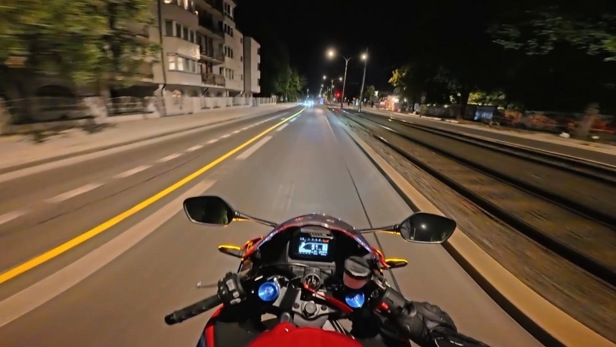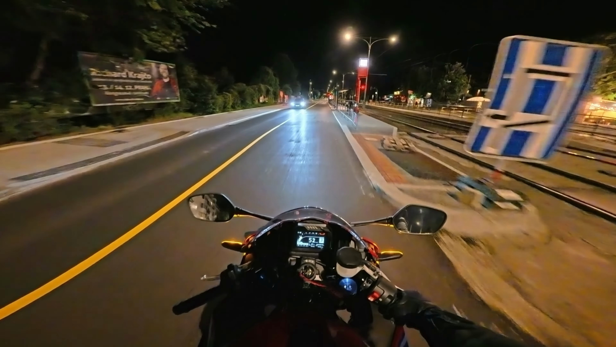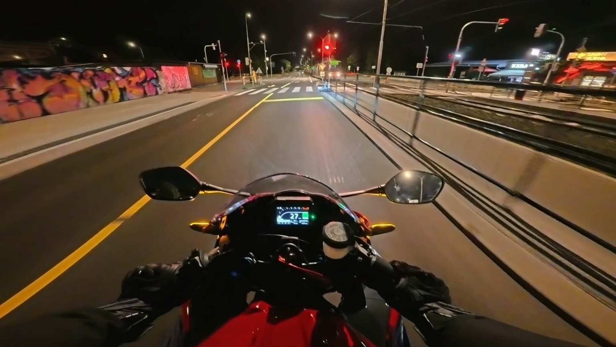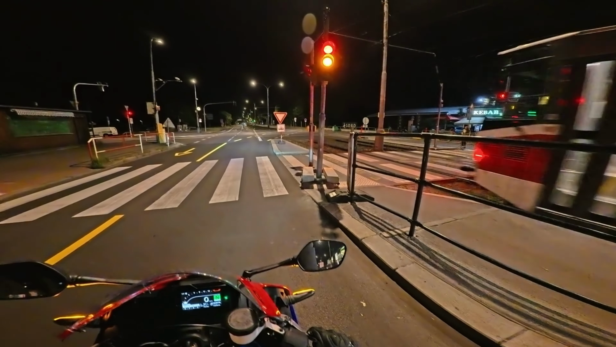because one of the main reasons why I bought the Insta360 Ace Pro 2 is because it has this Pure Video feature where I can record at night and have good looking footage, which was not possible with the GoPro Hero 10.